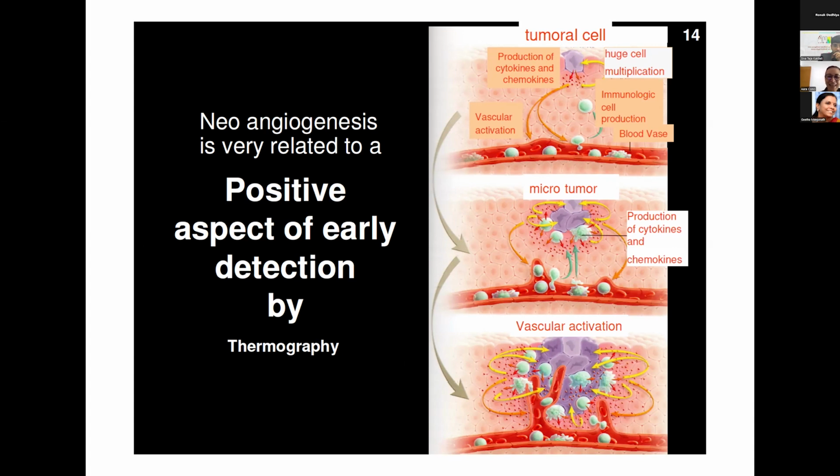And this garbage is, a lot of the time, fluids. And so the fluids in the region increase terribly. It is an increase of fluids produced by the cytokines and chemokines, that is the waste of the cell. It also produces more vascularization in this region. And so this can be captured by the camera from the beginning, in the beginning of the formation of this very huge multiplication of cells.